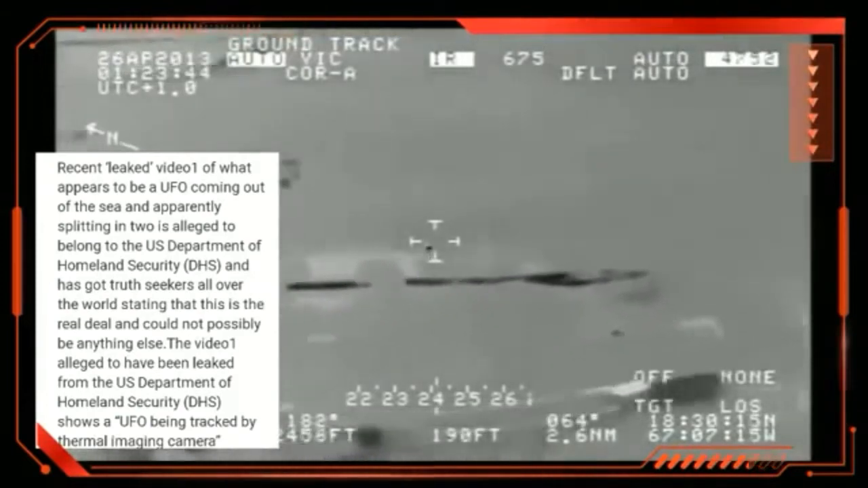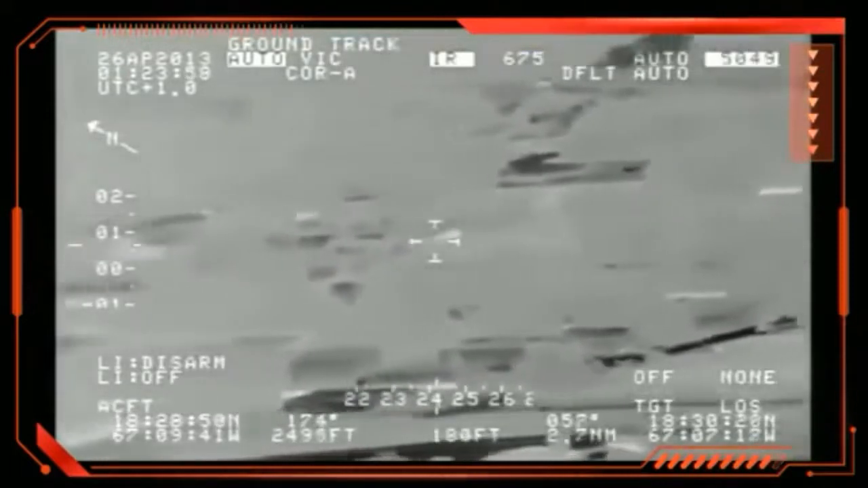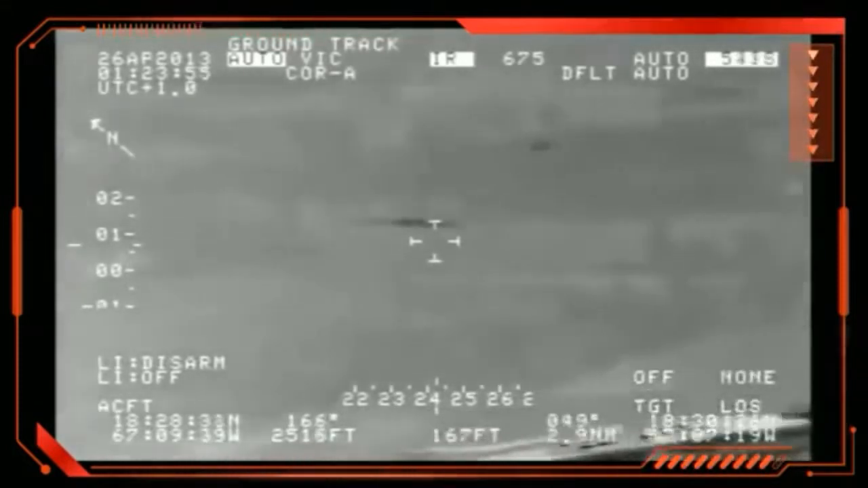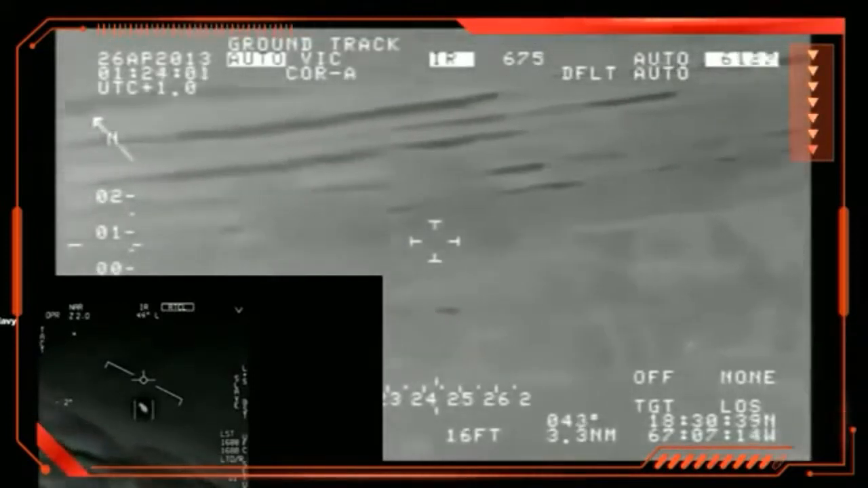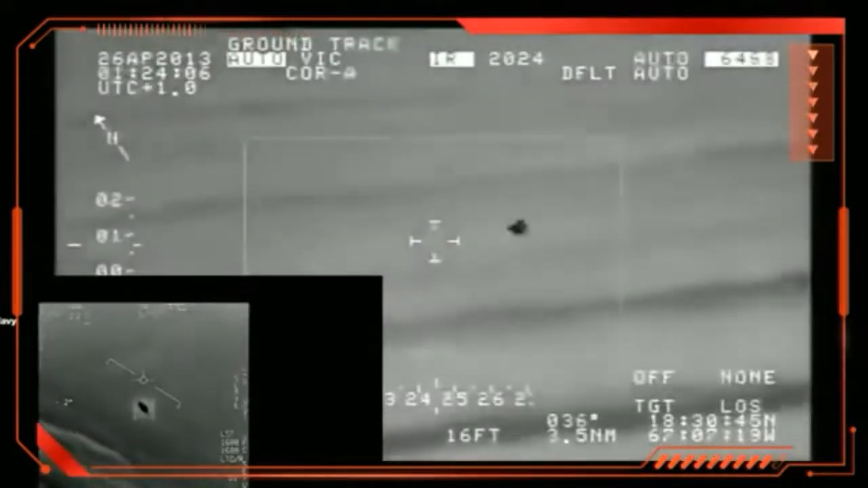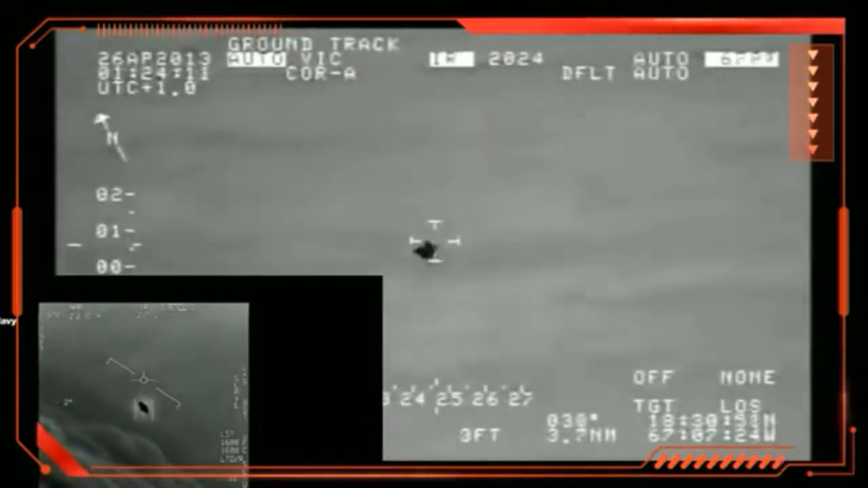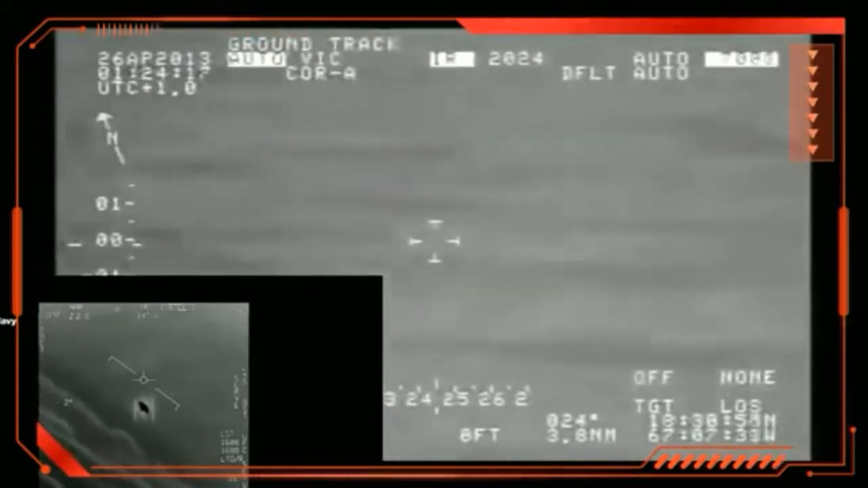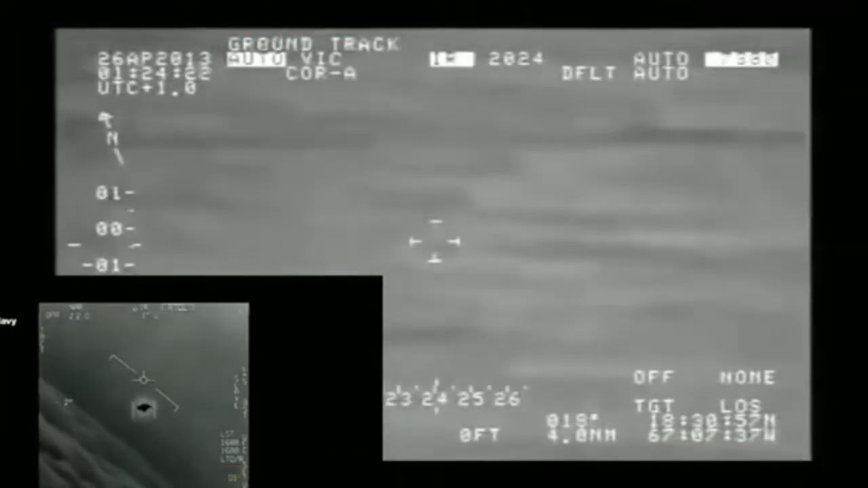Crazy, right? UFO being tracked by thermal imaging camera, and we've seen a lot of those. These UFOs being tracked, captured with FLIR cameras or night vision, whatever it may be. Now, what's really odd is if you look here, I'm going to do a little bit of an overlay, the USS Nimitz. To me, it looked kind of similar to that. And I'll show you right there. I mean, just the way it's kind of morphing into a different shape, rotating. Really, really odd.